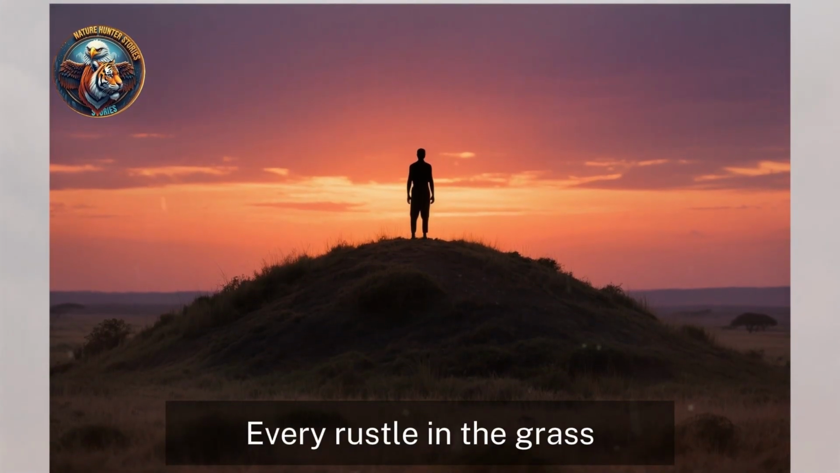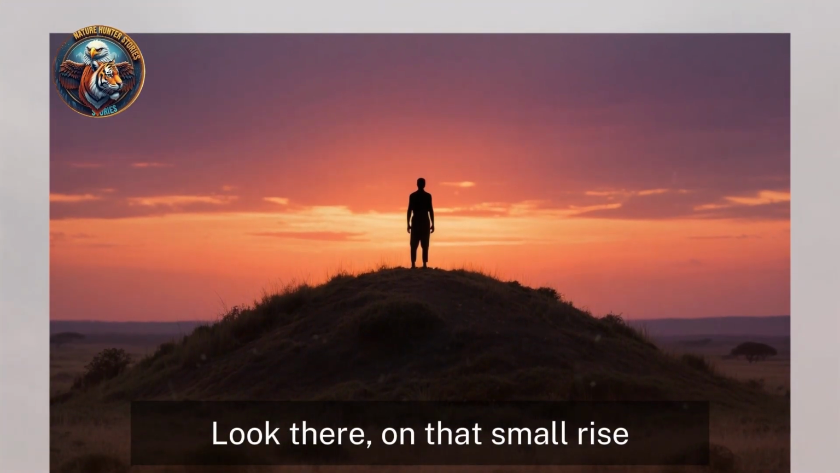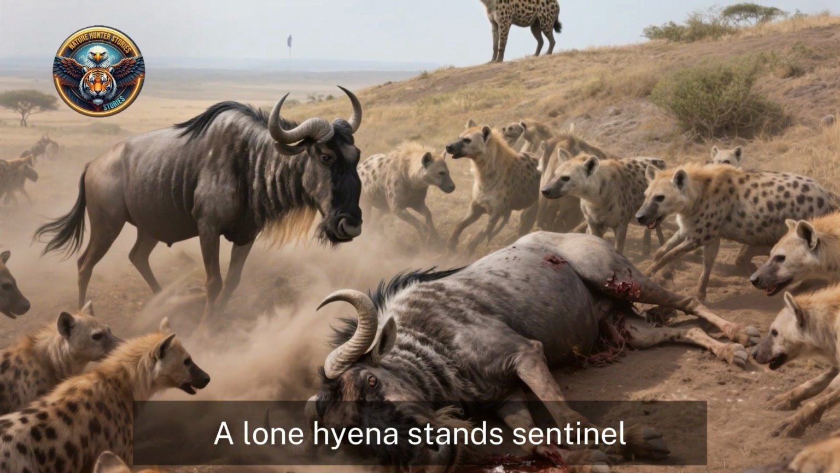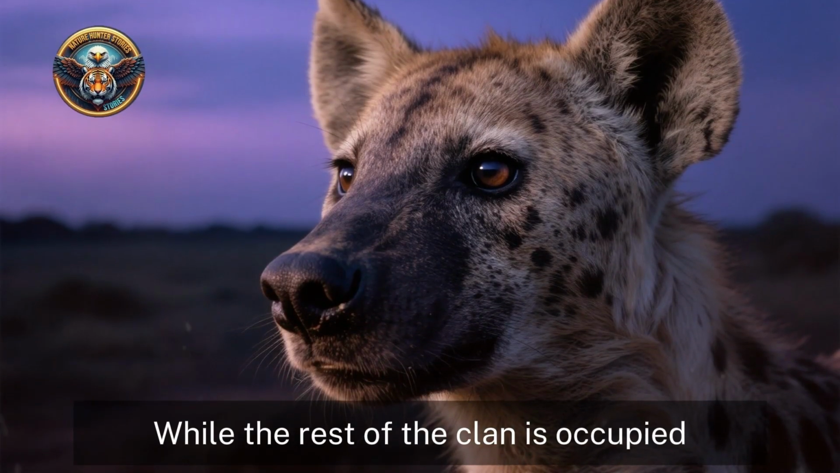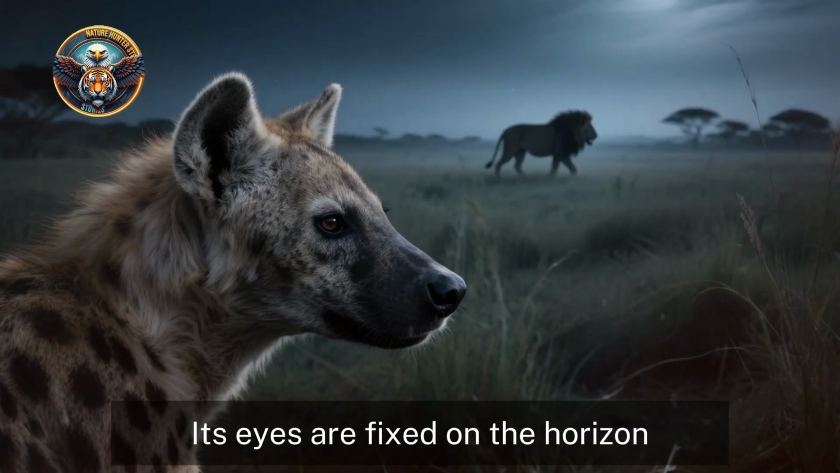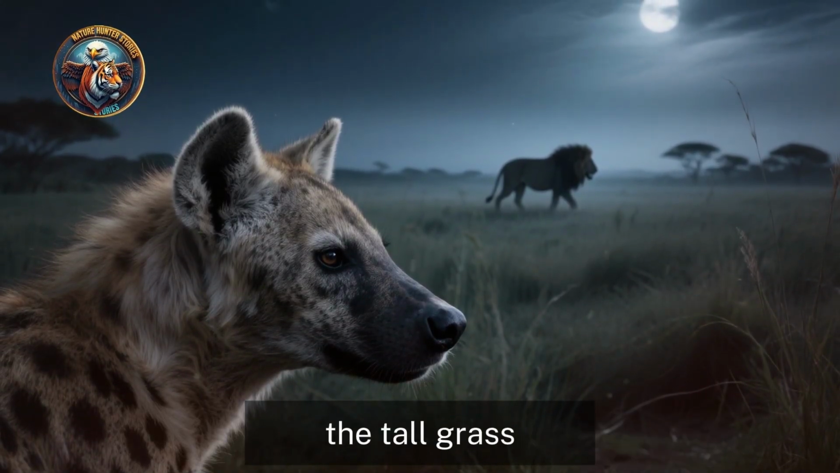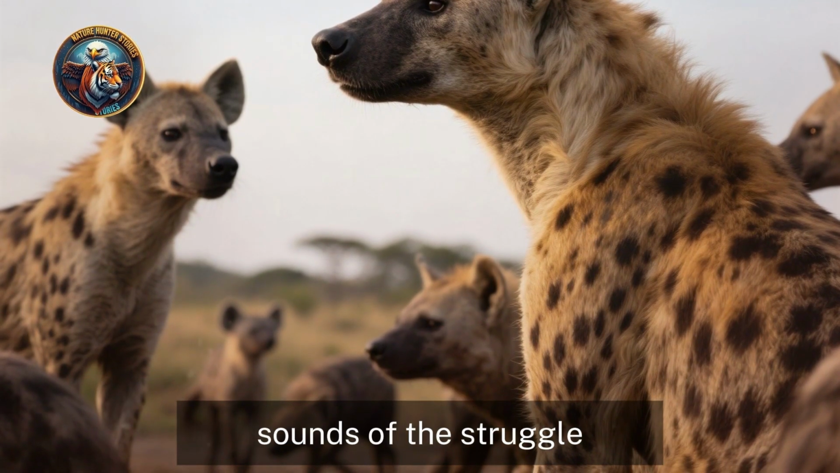Look there, on that small rise, silhouetted against the last vestiges of the setting sun. A lone hyena stands sentinel. This is the lookout. Its job is critically important. While the rest of the clan is occupied, this individual is the early warning system. Its eyes are fixed on the horizon, which glows with the faint, ethereal light of the coming night. It's watching for the telltale shape of a lion moving through the tall grass, or the approach of a rival hyena clan, drawn by the sounds of the struggle. This constant awareness, this multitasking of hunting and defense, is a hallmark of their intelligence.